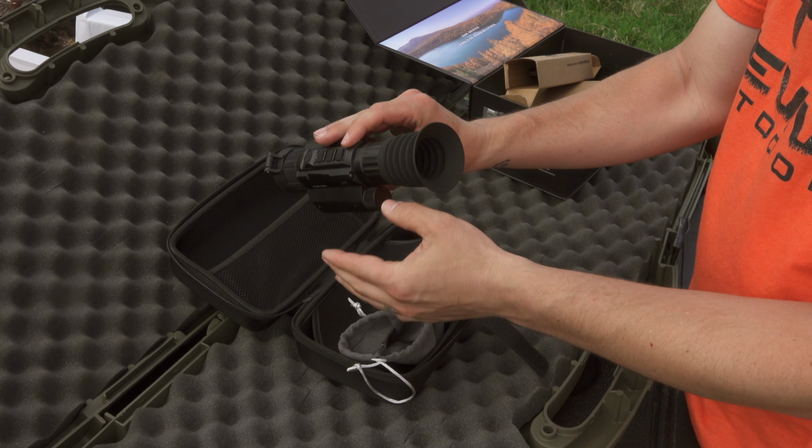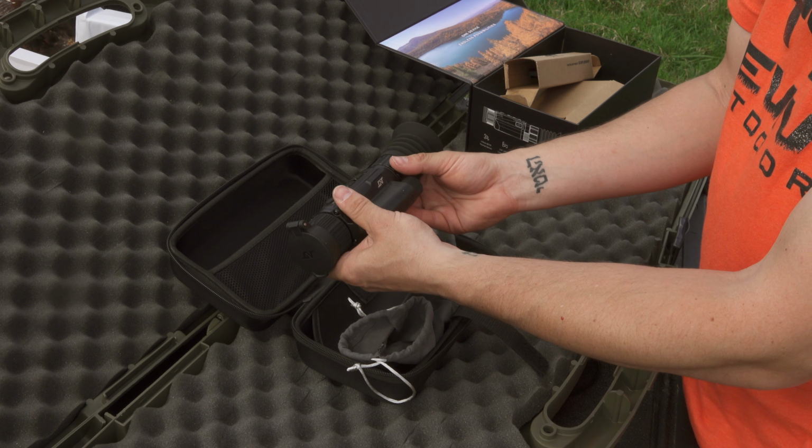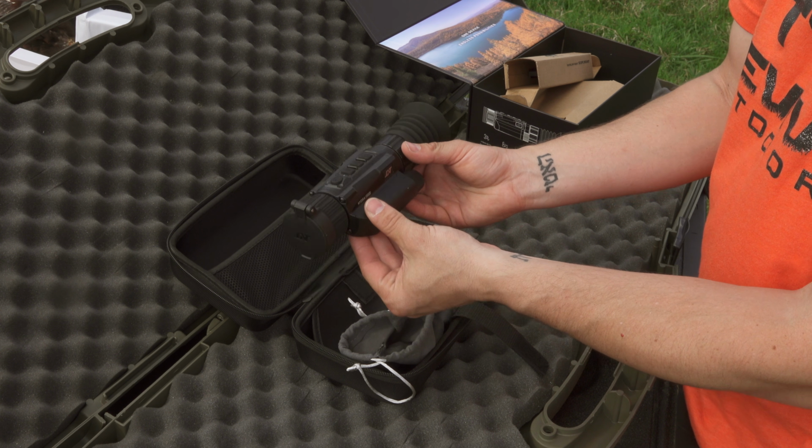So that is going to be it for the unboxing. If you have any questions specific to this part, let me know. Now we'll move over to the scanner portion.